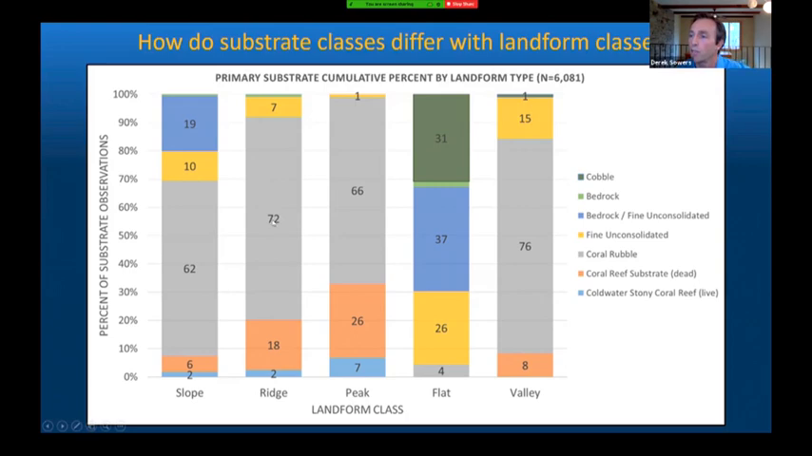So as it's found in these three classes, as I mentioned before, the slope, ridge, and peaks comprise the mound features themselves. And so just having this documentation of what substrate's actually there essentially validates our interpretation of the bathymetric features as cold water coral mounds. So this analytical approach really provides a useful way to utilize the substrate observations from the submersible dive video to characterize the substrate makeup of the geomorphic units.